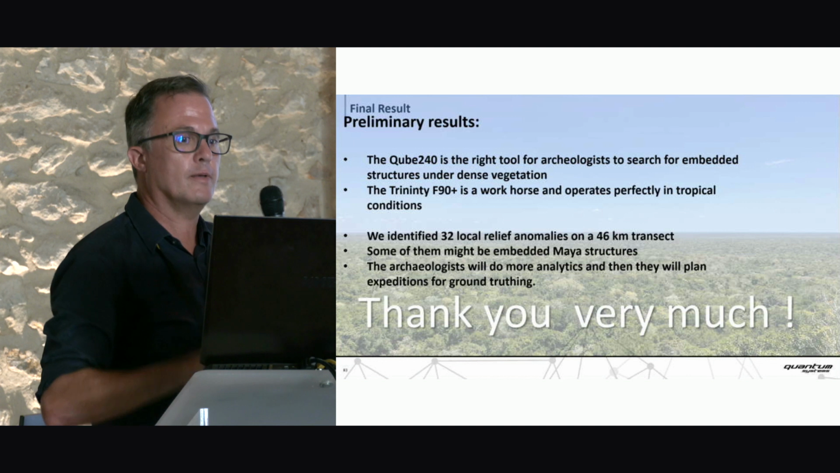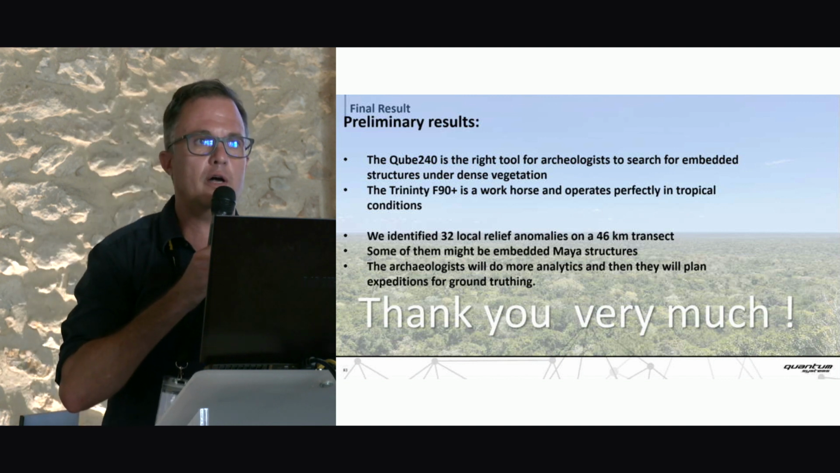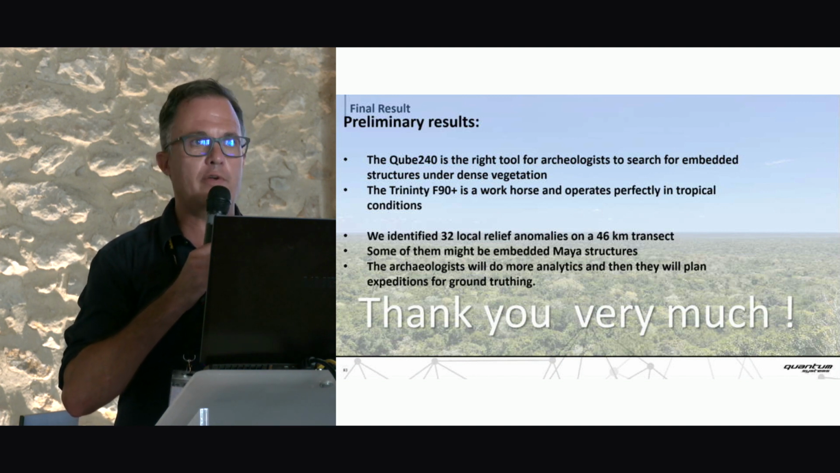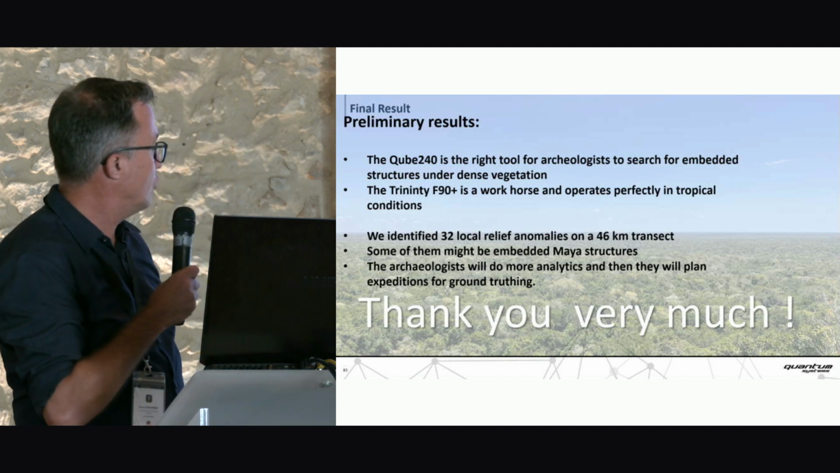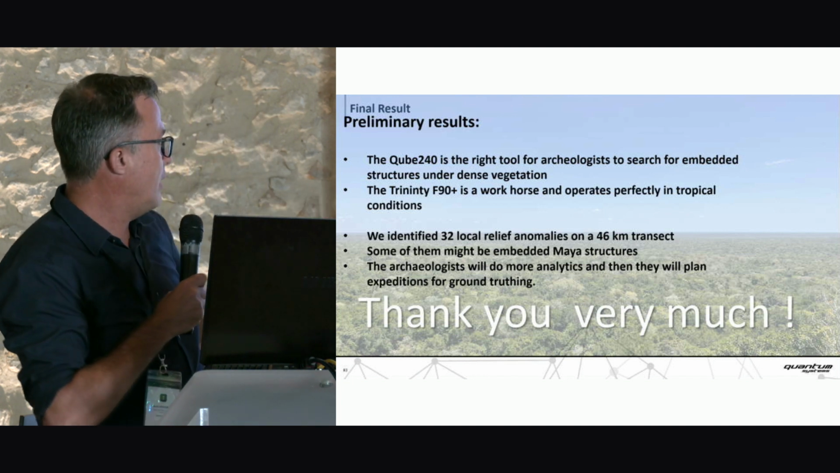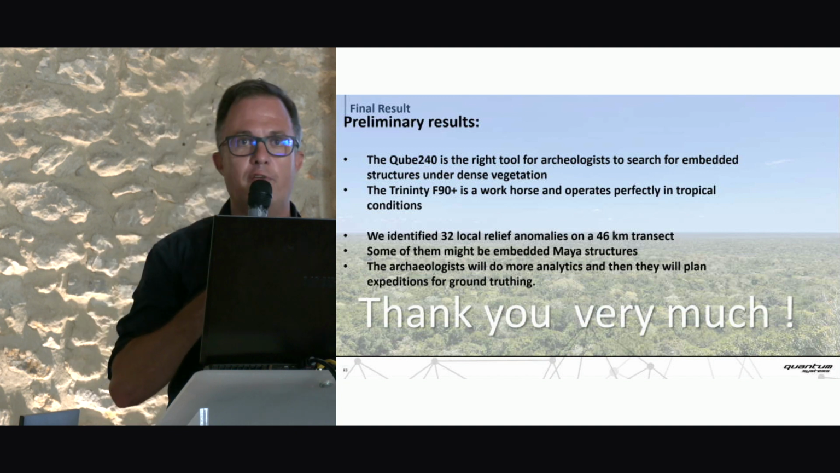Yeah, that's it. Let me shortly summarize the preliminary results. The Cube 240, I think, is the right tool for archaeologists to search for embedded structures under dense vegetation. The Trinity, I would say, is a workhorse and operates perfectly in tropical conditions. Finally, we identified 32 local relief anomalies, let's call them that, on a 46-kilometer transect. Some of them might be embedded, and now they will have to do more analytics, and then we'll plan some expeditions for ground truthing. Thank you very much.